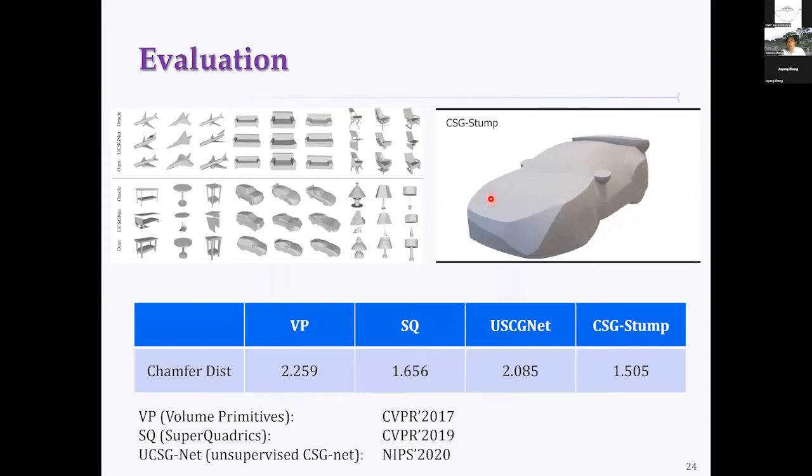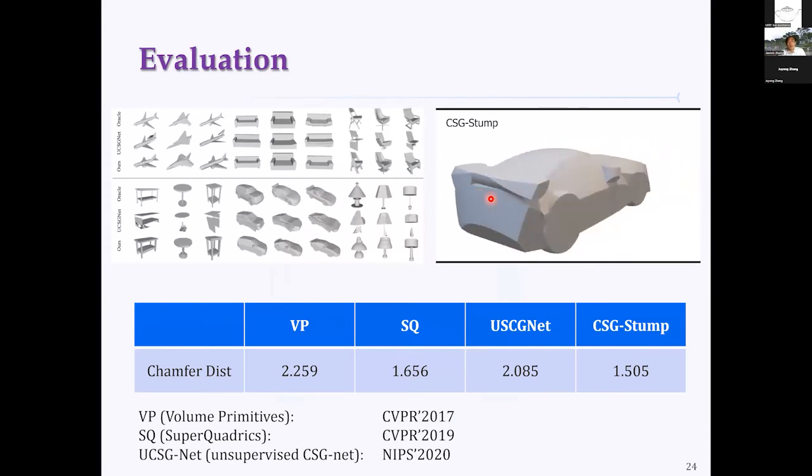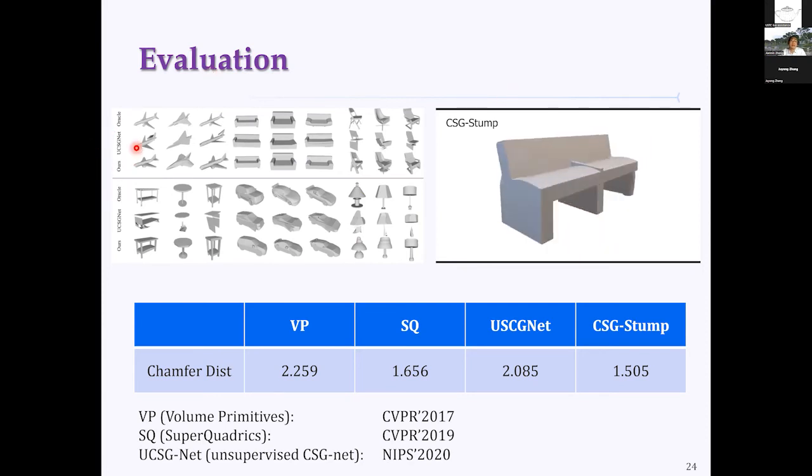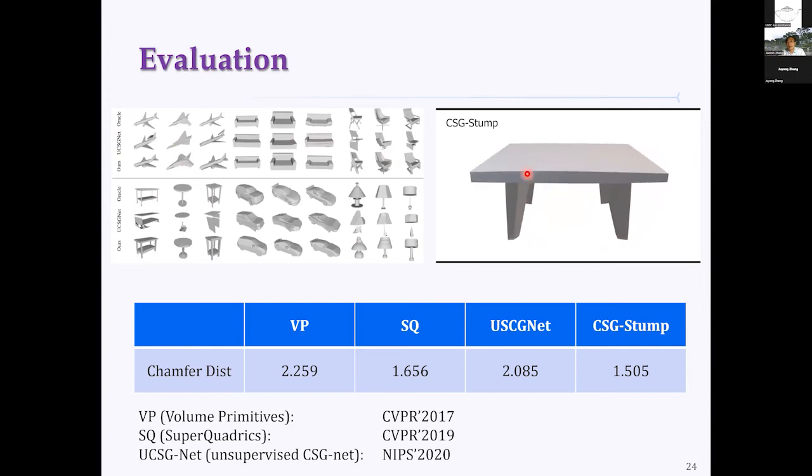Here are some experiments. We performed them on the dataset called ShapeNet. ShapeNet was produced by a research group at Princeton University and Stanford University. The dataset contains a few models which contain quite a lot of rich information. We compare our method with CSG-Net. You can see the visual effects, and here we also visualize our result.